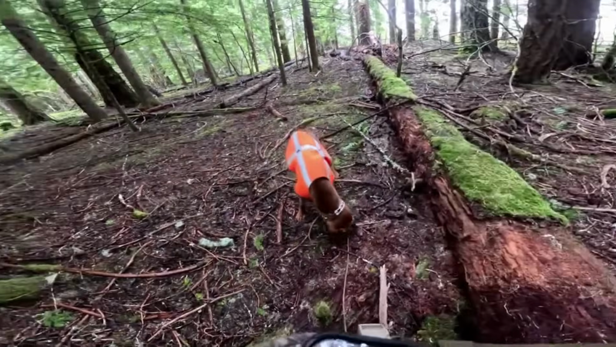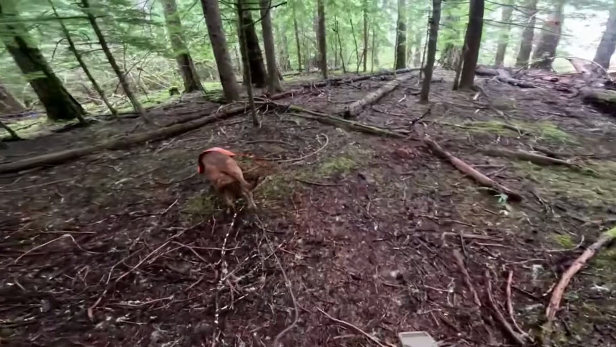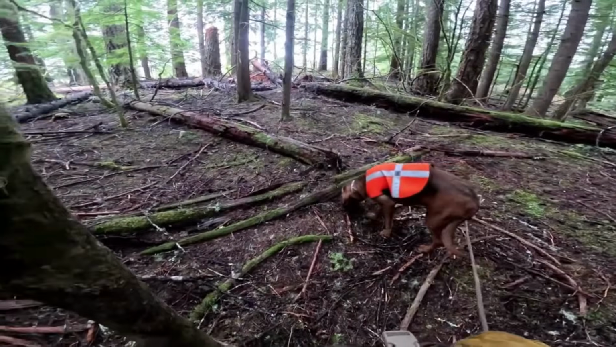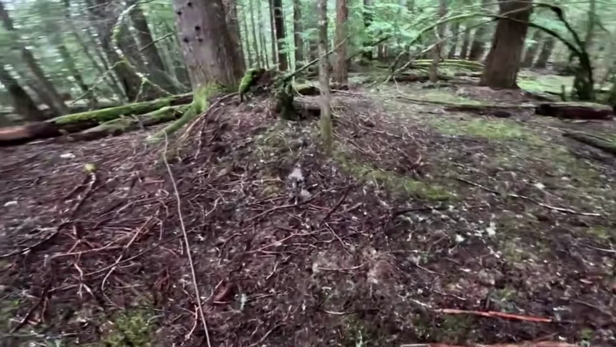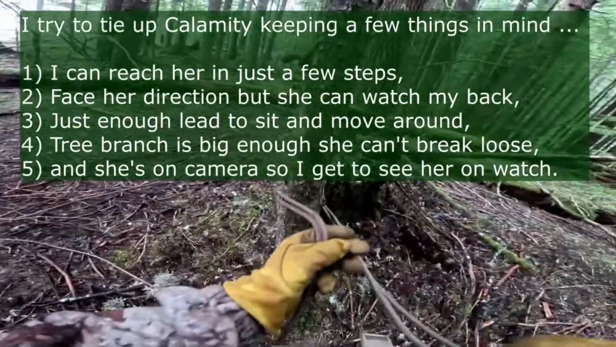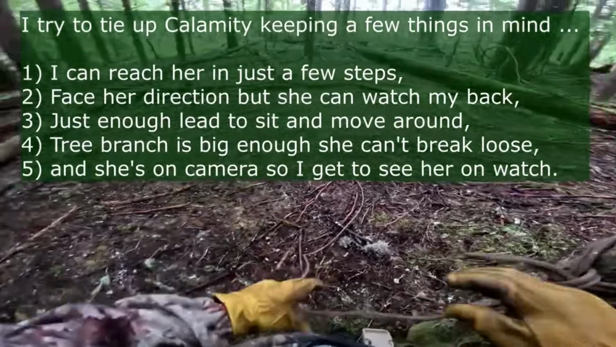Let's do it. I think maybe if I put it, I like it. I like it. I'm going to put it on this tree right here. Yeah, it's going to be a good spot. Tie her up right over here. Come on. Go put it up.